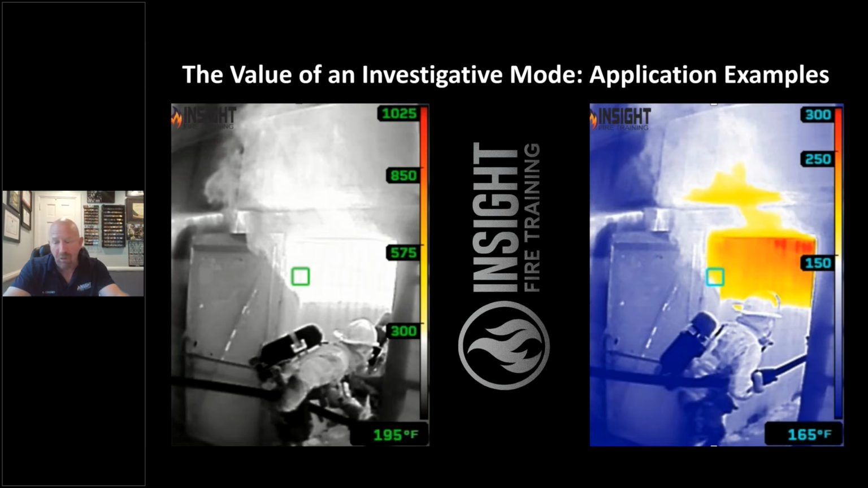Please do not call out spot temperature measurements on a fire, as where this firefighter made entry is definitely hotter than between 165 and 195 degrees. That is why NFPA removed the spot temperature in 2021 from TI Basic. Unfortunately, TI Basic Plus has the spot temperature added back.